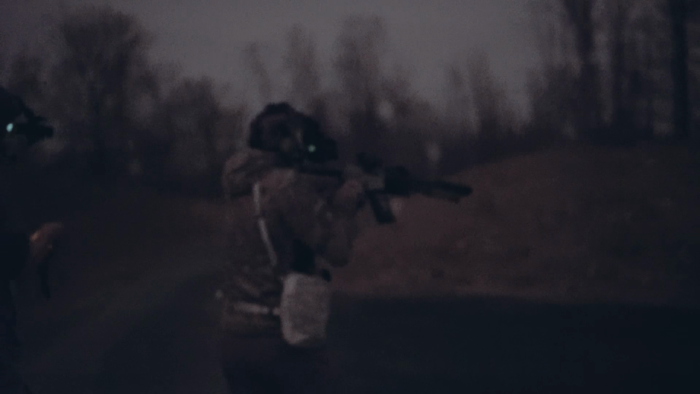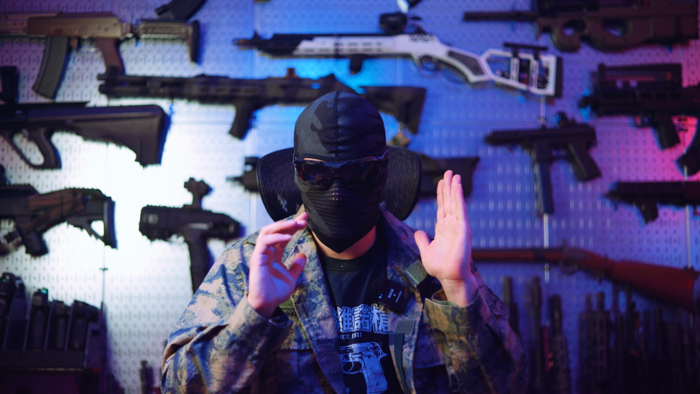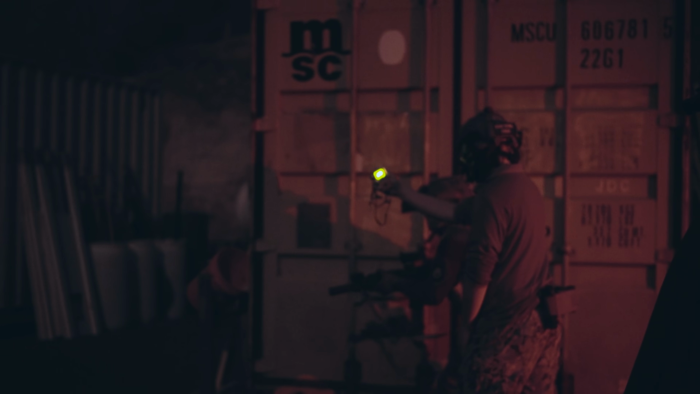So the stage was set up so that you were protecting a convoy. You had a pickup truck to your left, and Ivan filmed this whole thing for me, so big shout out to Ivan. We started from a shipping container and we're there to protect the convoy, which is the pickup truck. There's separate bays to the right, and in these bays you have to eliminate targets. They're poppers and they fall down when you hit them.